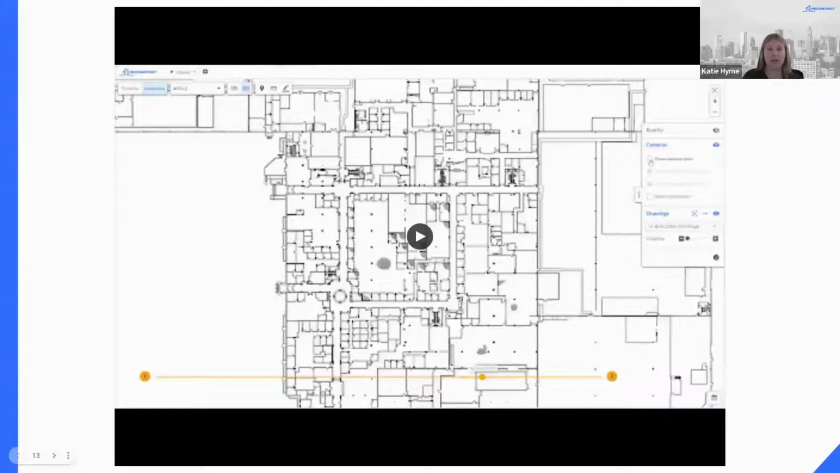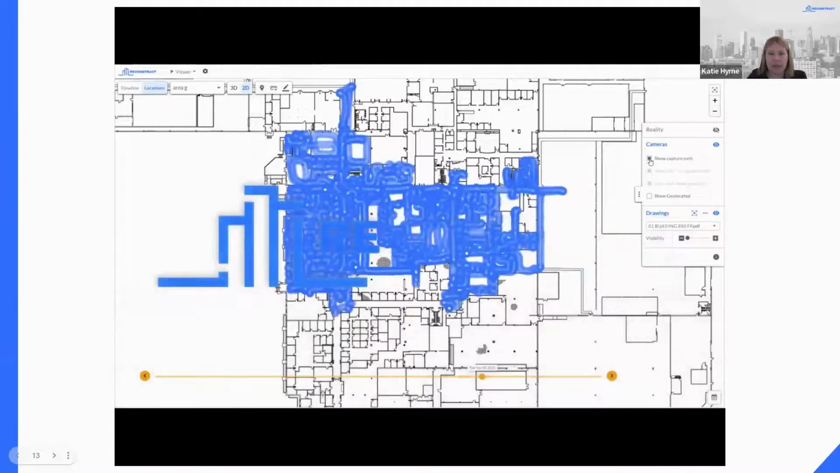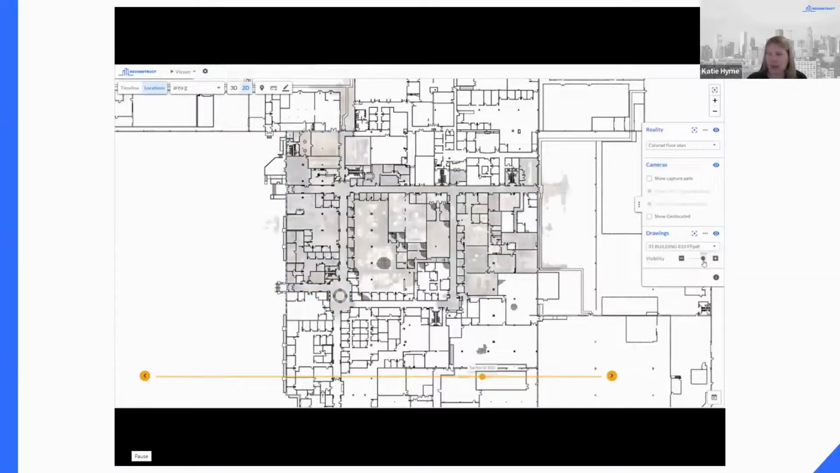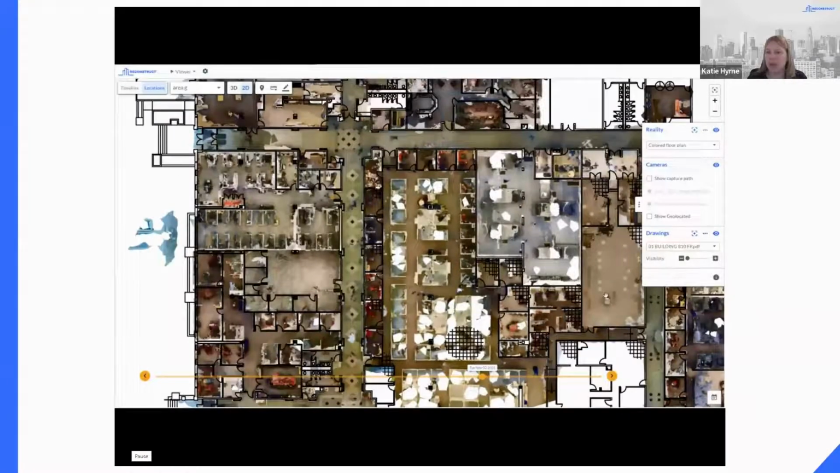So I have a video demo that I'd like to share with you of what the Denver GSA building really looks like within the Reconstruct platform. So remember, before using Reconstruct, there were only frankendrawings of the property. And now we're starting off with a full 2D floor plan. So the blue lines you see are the path that was walked while capturing the video. And then we stitch those videos together to create the 3D reality map.